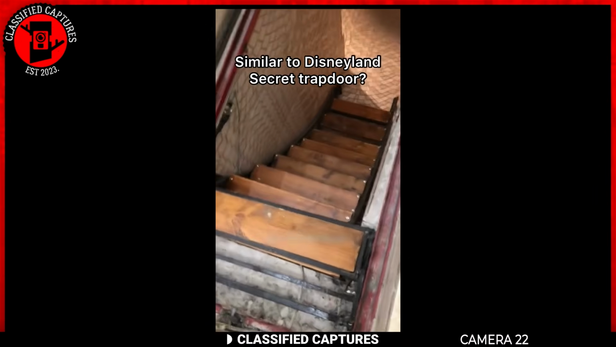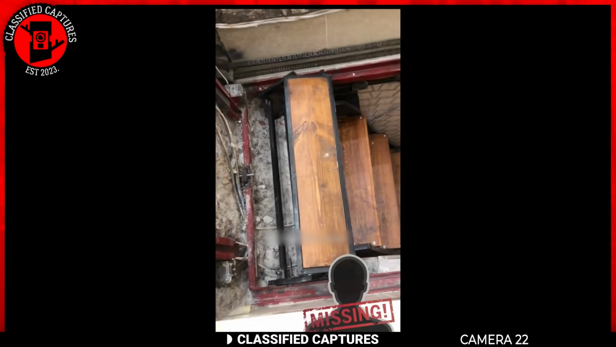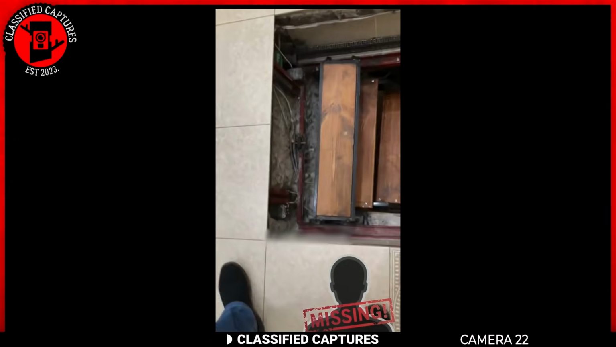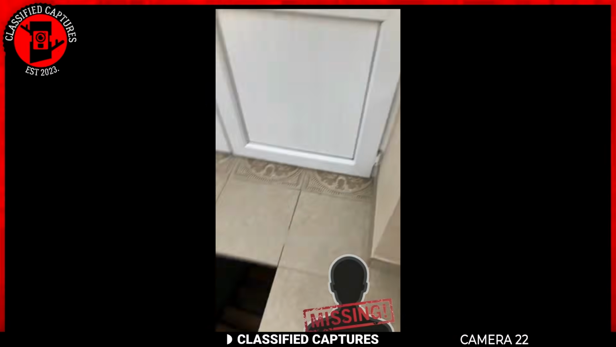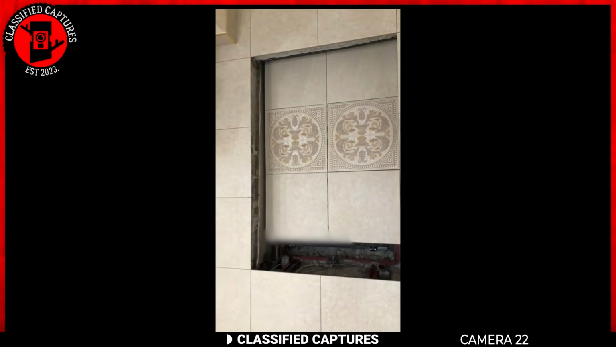In the footage, someone presses a button on the wall and a portion of the tiled floor slides open, revealing a staircase leading underground. When the button is pressed again, the floor closes up, seamlessly blending back into its surroundings.